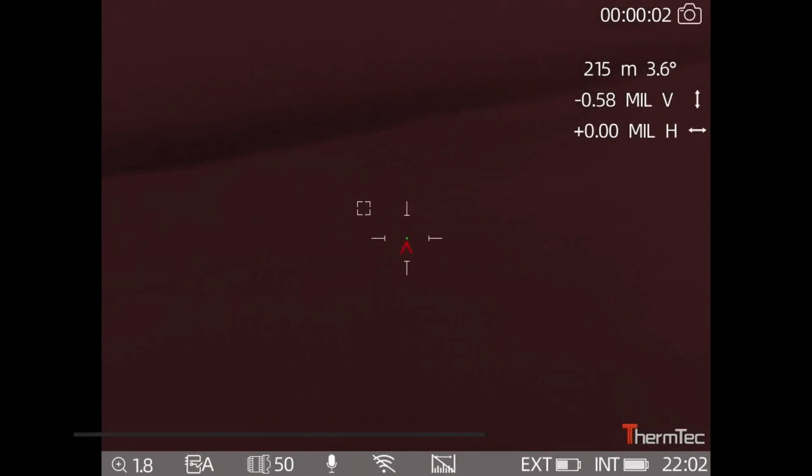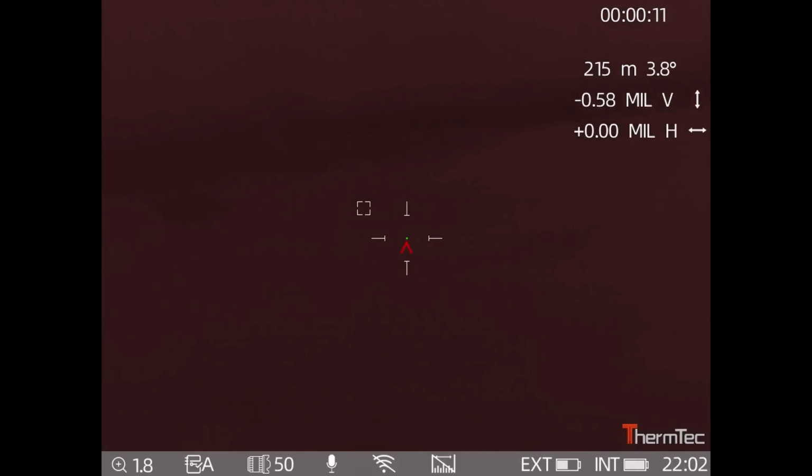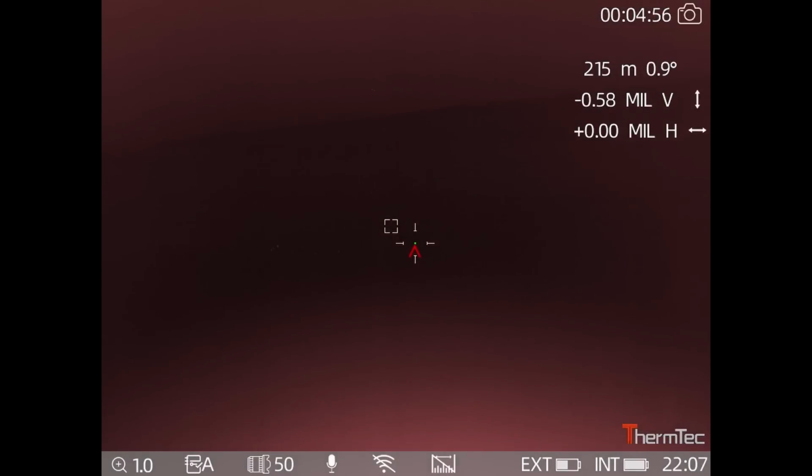I just changed the OLED colour on the screen of the scope, and then I caught the back end of a fox just going through the rushes. I thought I'd give it just a very short blast on the mouth call, see if I could spike its curiosity and bring it back in. Well, that seemed to do the trick. Right, well, that's another one, and I'm heading out now to get it.